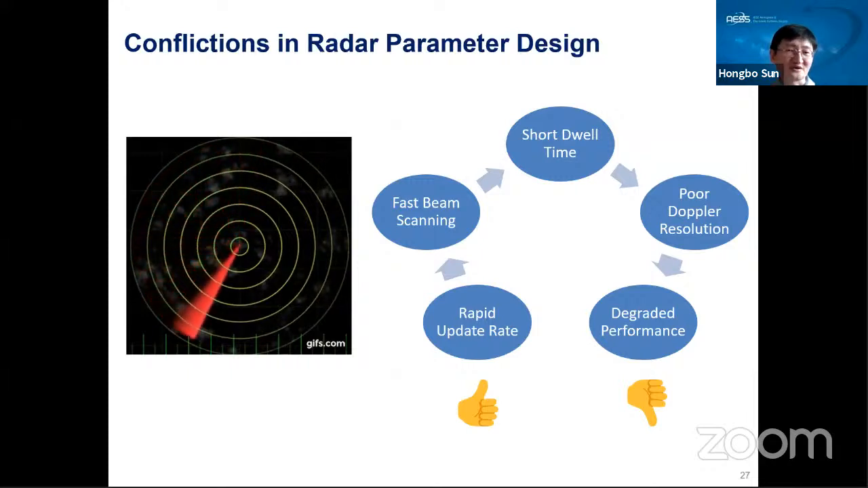Normally we hope to have a very rapid update rate. A rapid update rate means the beam must be scanned very quickly. But fast beam scanning means that for a particular target, we will have a very short dwell time. Short dwell time means less integration time. Less integration time means very poor Doppler resolution, and poor Doppler resolution means degraded performance. Now we find that there is a contradiction. We cannot solve it.